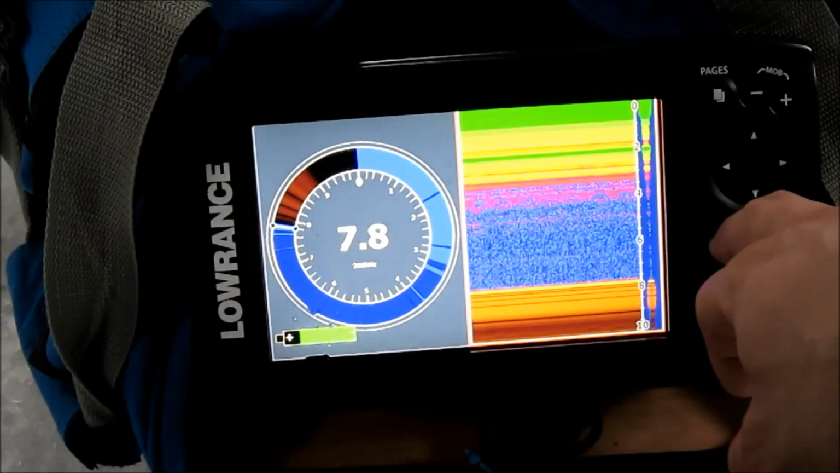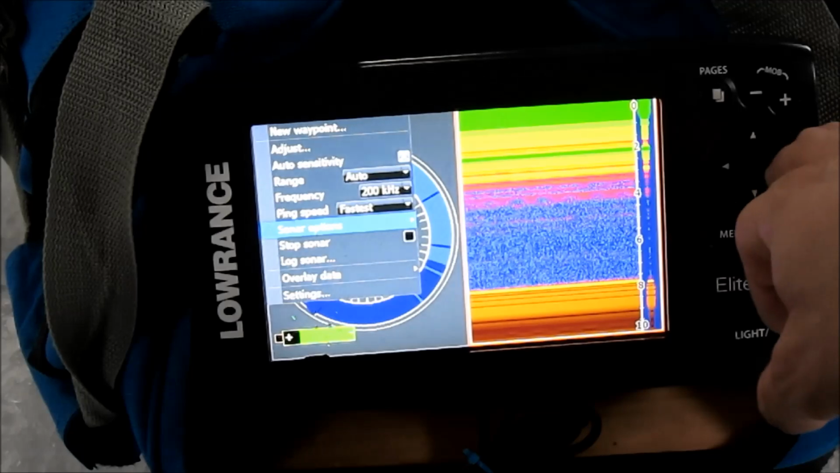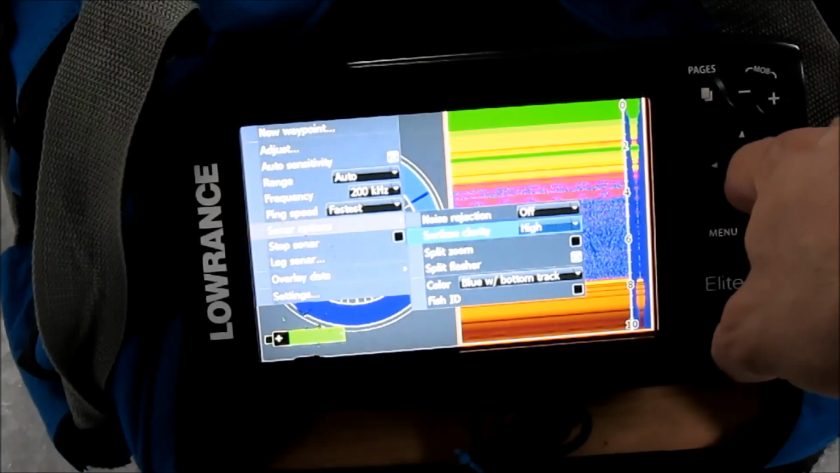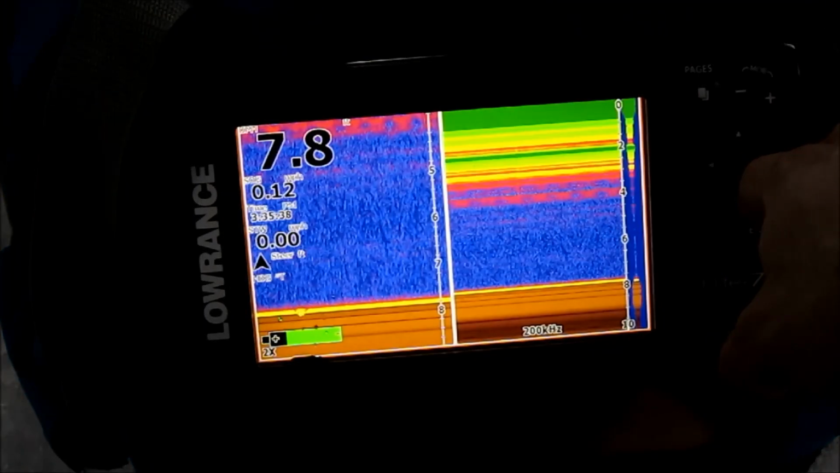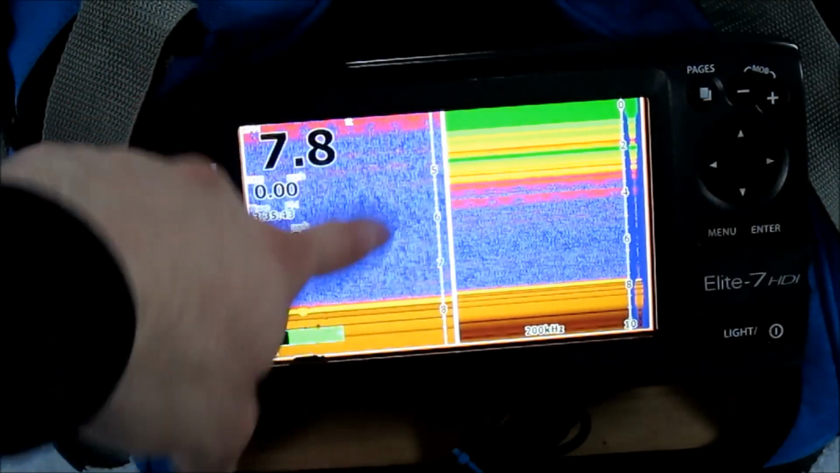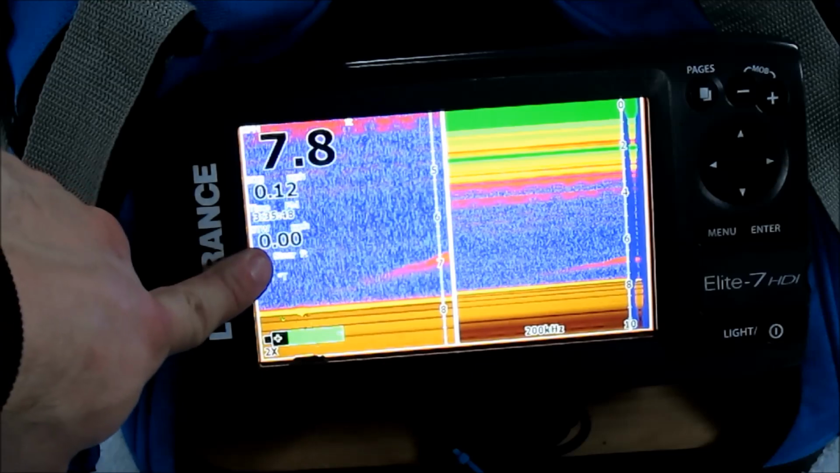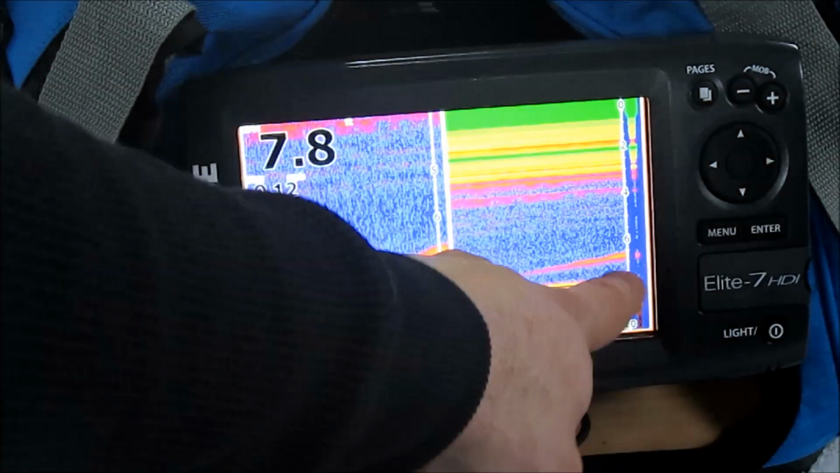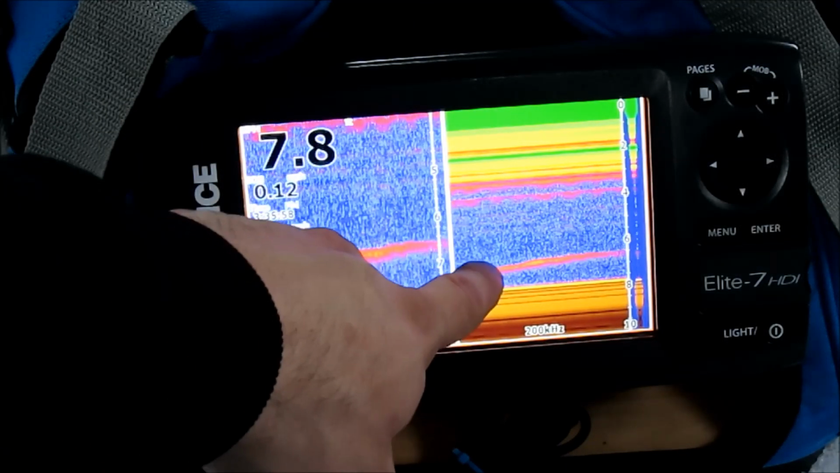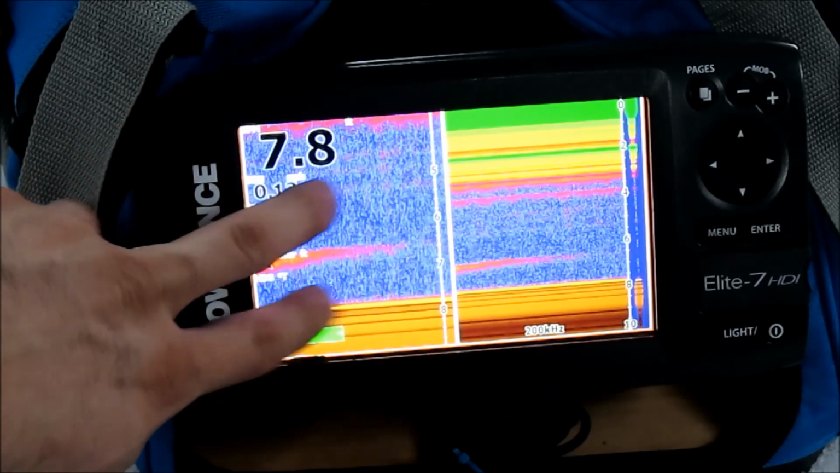Personally, I prefer what's called split zoom, where on the right hand side it's going to show you from the ice down to your bottom. And then on the left hand side it's going to show me from 4 feet to the bottom. That's about half of your depth is going to be magnified on the left hand side. So if you get something that moves in, this could possibly be a fish, it's going to show that zoomed in. If there's a lot of clutter on the bottom, it just gives you a little magnification to maybe better decipher what's directly underneath you.